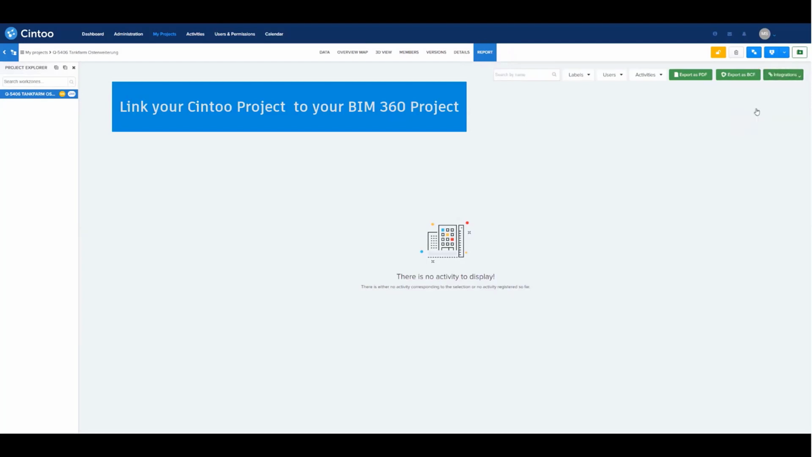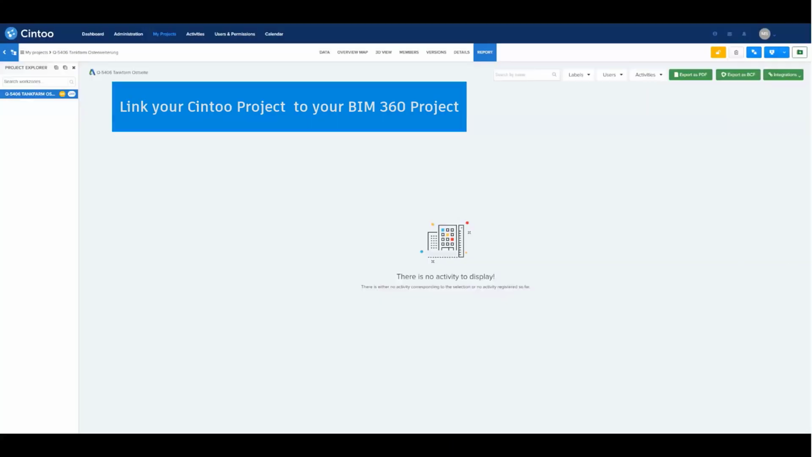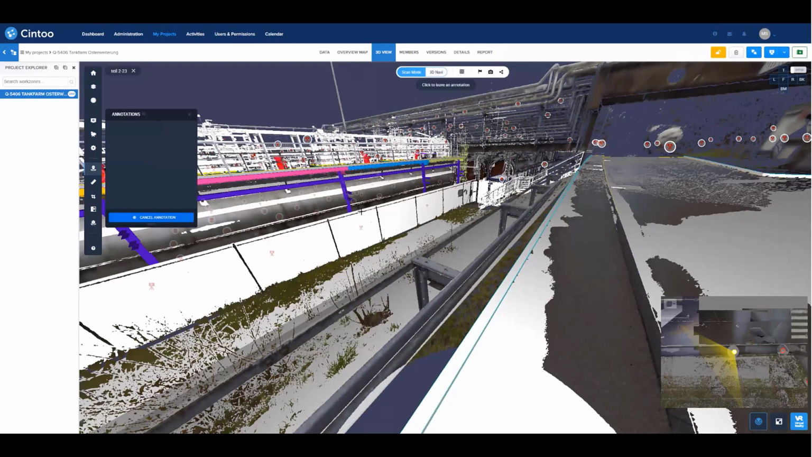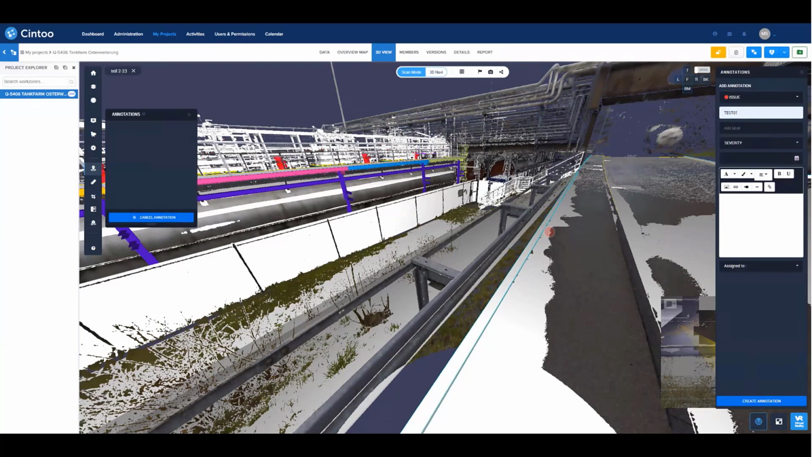First of all, we can link our Cintoo project directly to our BIM project, in the integration tab. So we submit our project, and now this point cloud is linked to our BIM 360 project. And then we want to add another annotation, but in this case, we want to do the annotation as an issue, not just as a note. So picking a point, choose issue instead of note,